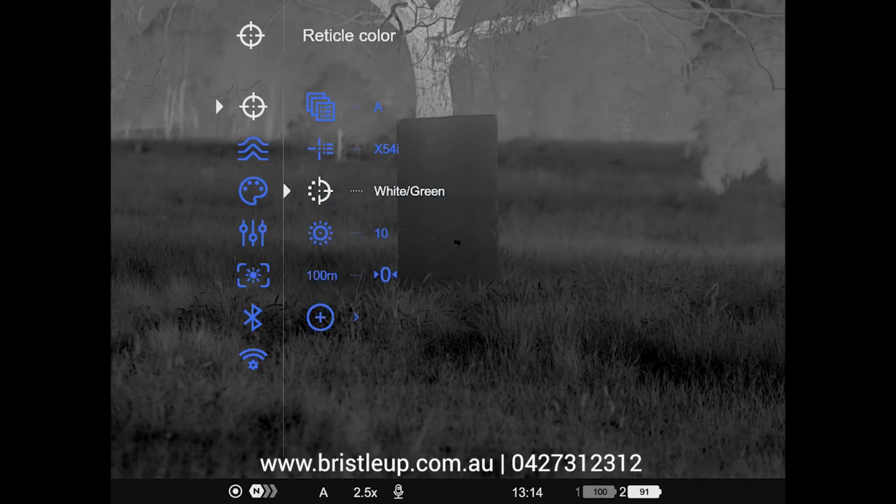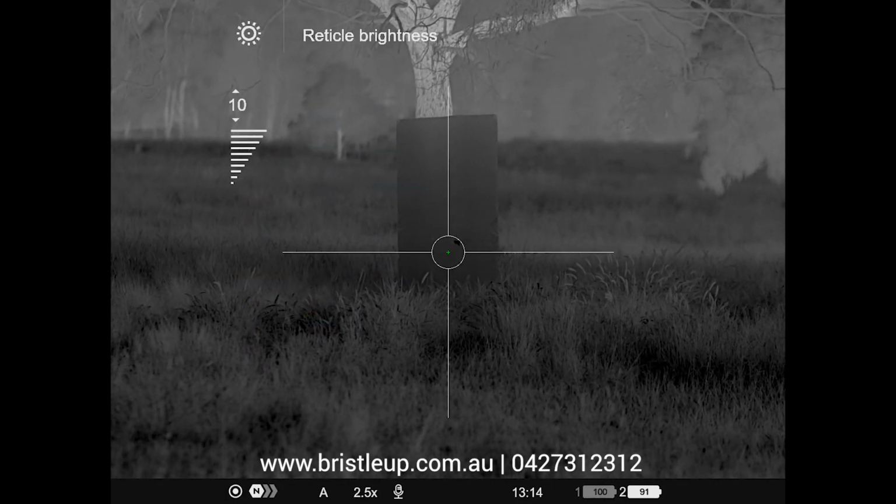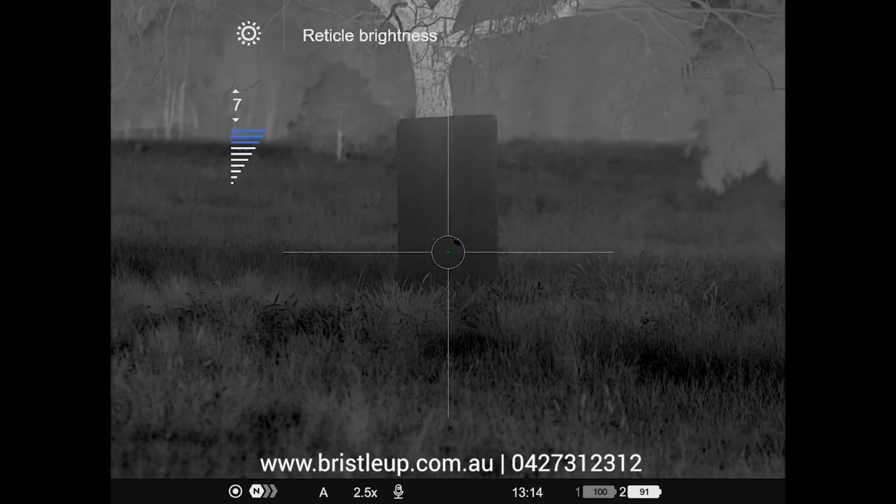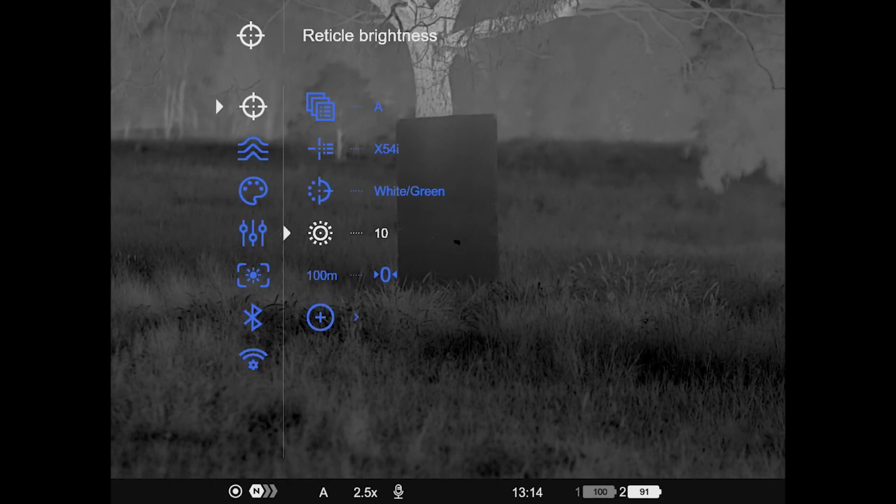Now moving on, we can go down and we can even change our reticle brightness. We select that there, we can actually dull this right down if we don't want it to be overwhelming our display. If we just want it to be a subtle sort of reticle, we can do that, or we can have it full solid color. You can even go down very, very faint. But anyway, that's another neat feature.